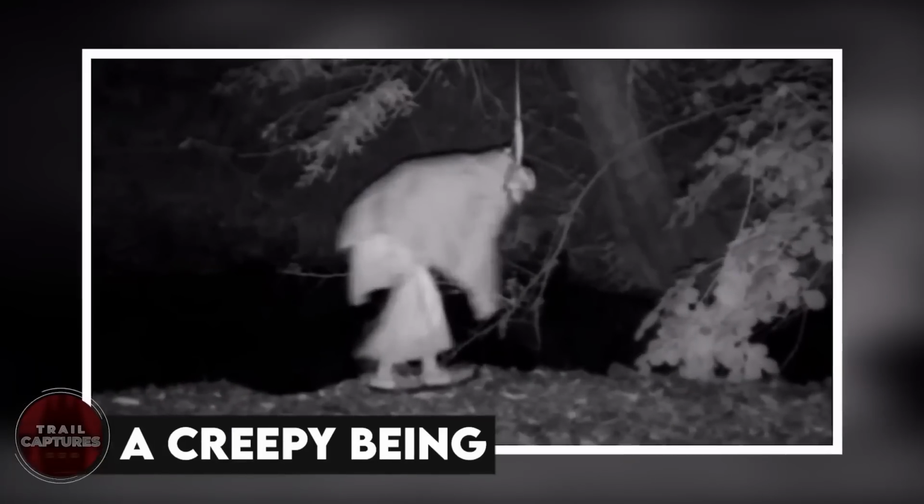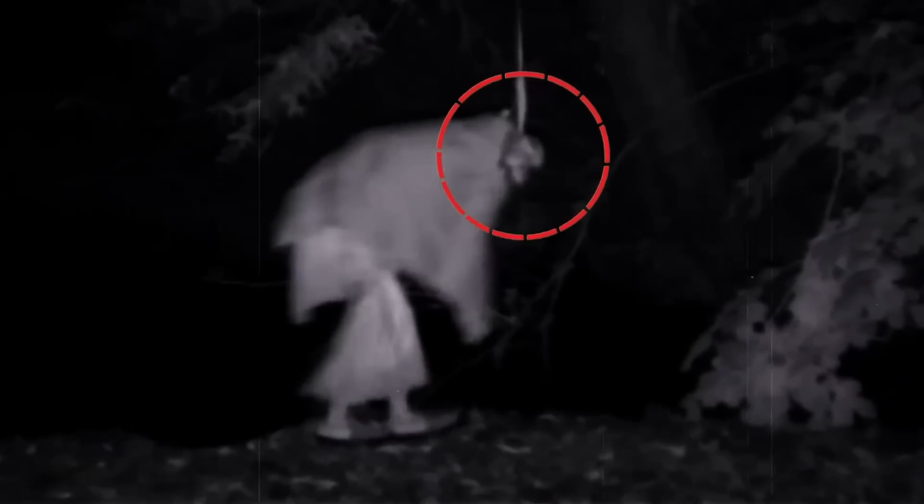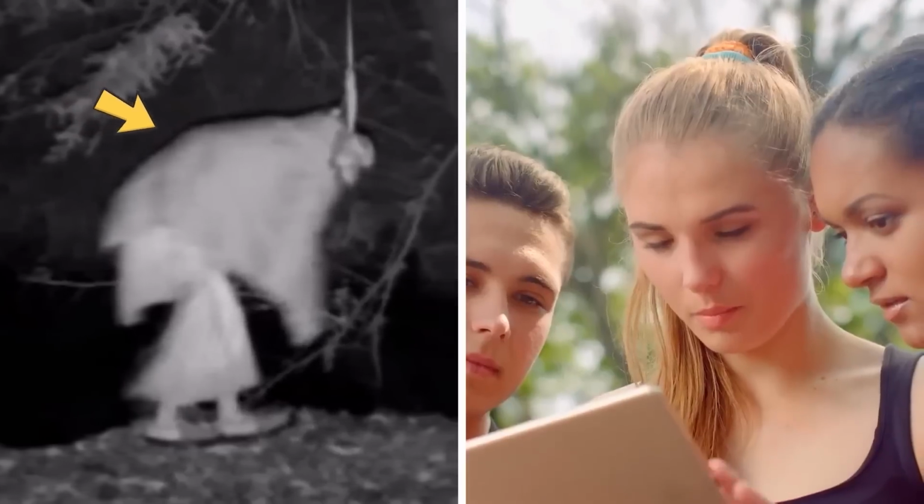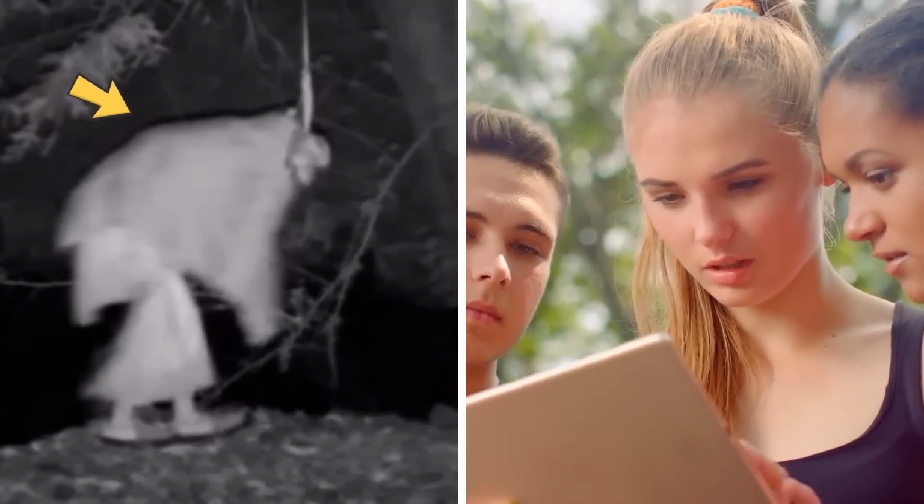A creepy being. Was it really a creature, or just some animal caught by the trail camera from a weird angle? Well, whatever it was, it gave every single person online chills when it was first posted. Some thought it was real, while others just dismissed it by saying it was fake. But let us tell you, it is a real picture. But of what? That we cannot say for sure.